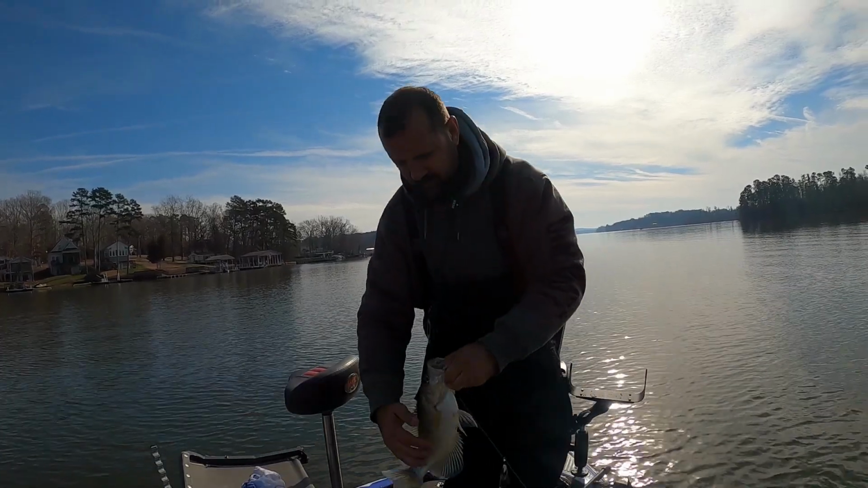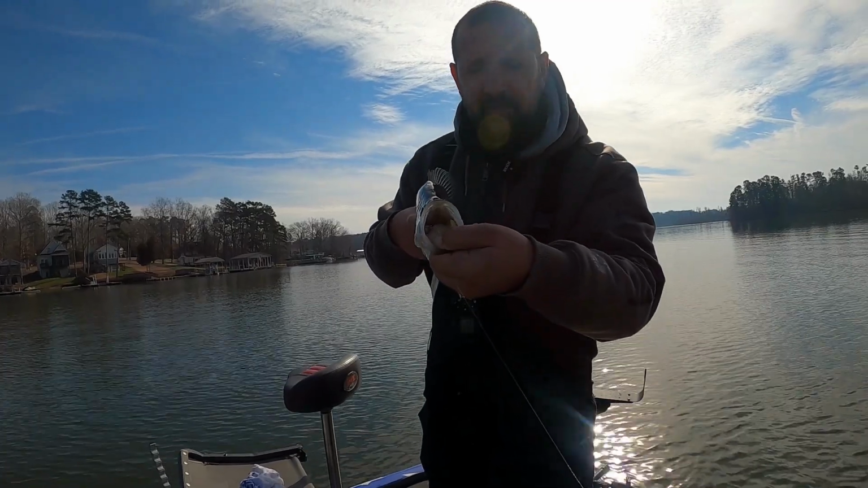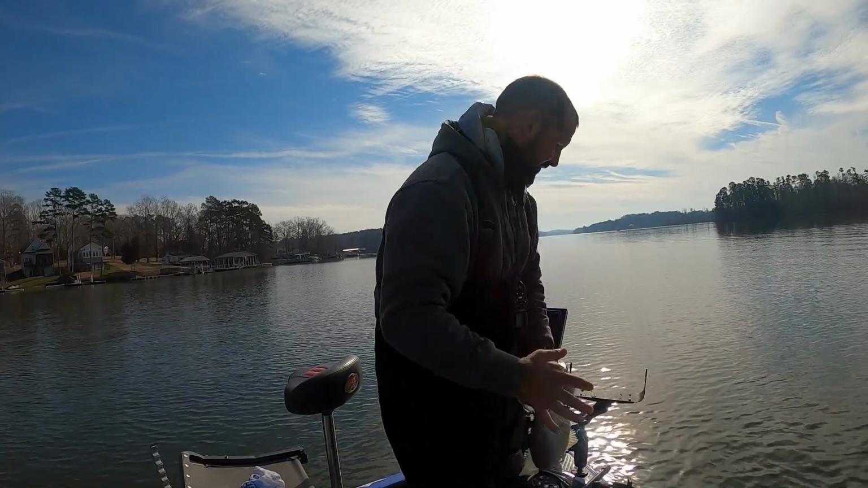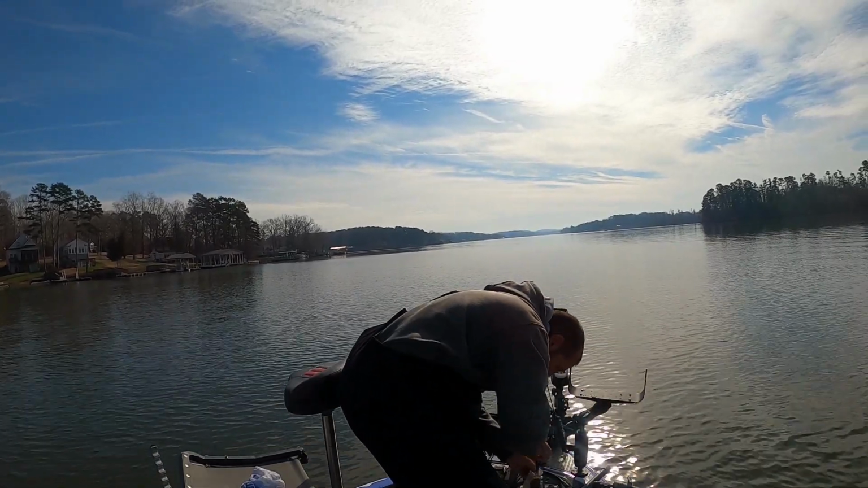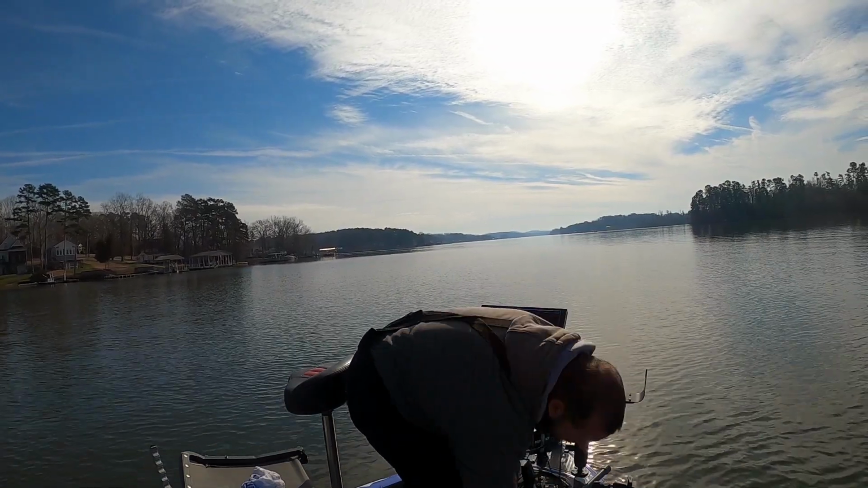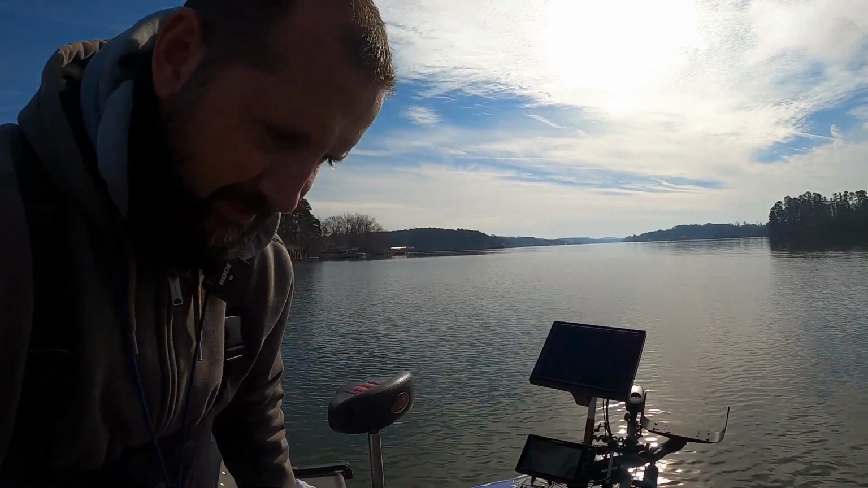Let me show y'all something. I don't know if y'all can see that. See how far that fish sucked that thing down in there? You see how big that fish is? That's a good one right there. That's a hammer. Let me see what she weighs.